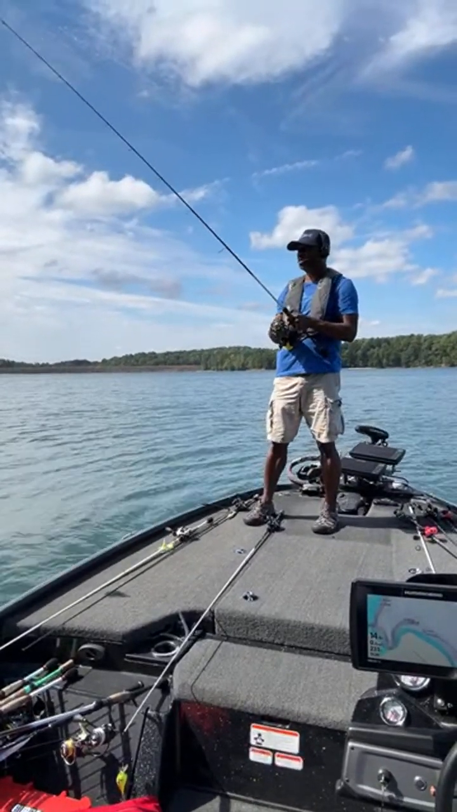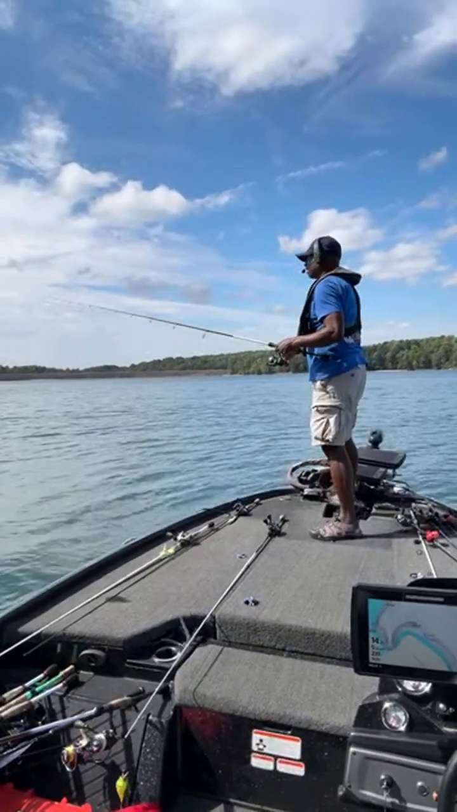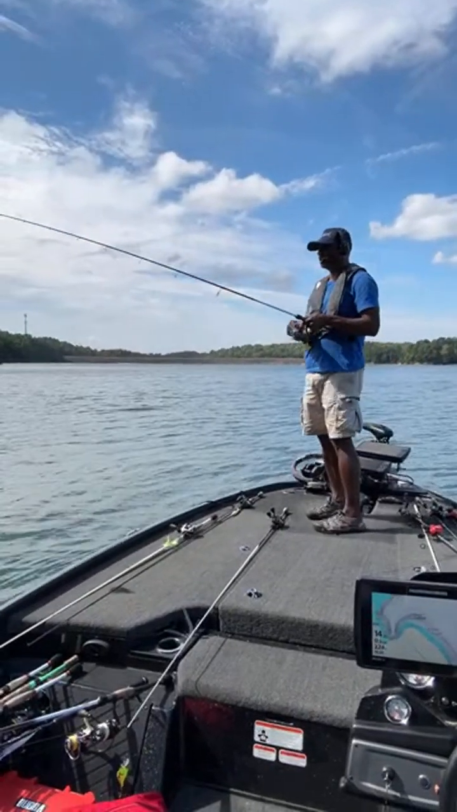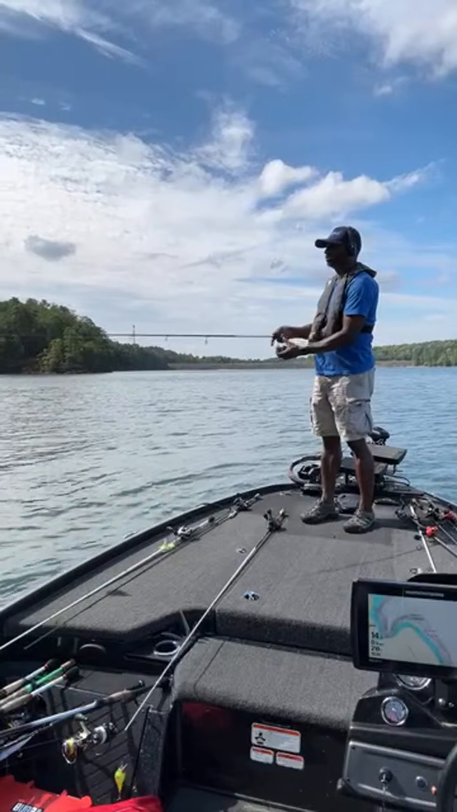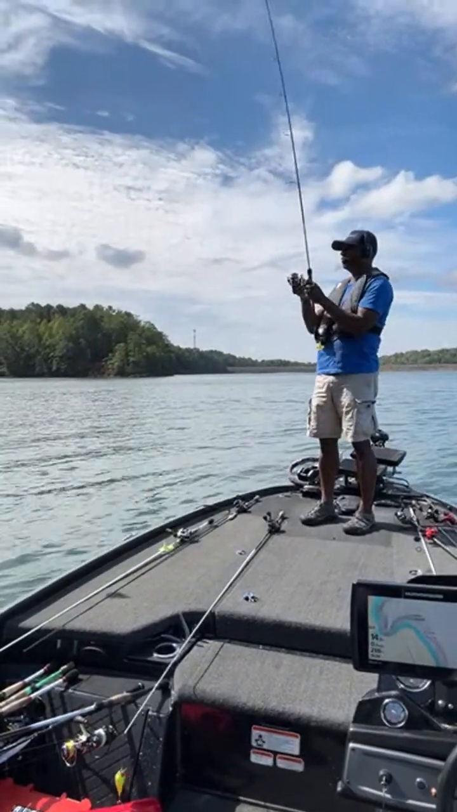Now the boat would spin around in the direction where I was trying not to get it to spin around. Spot lock still is a beautiful thing. That was not so good.